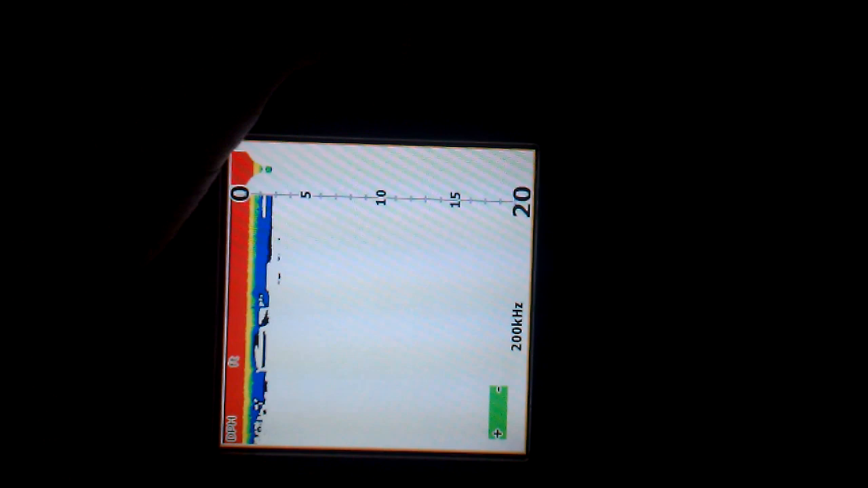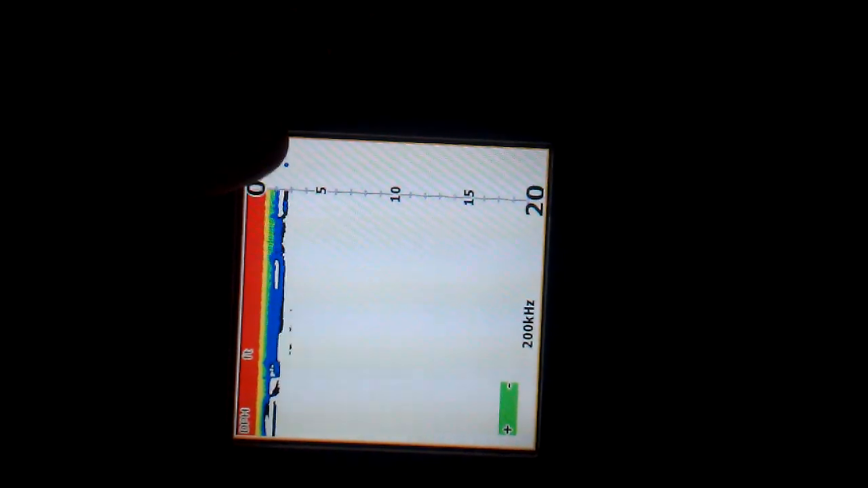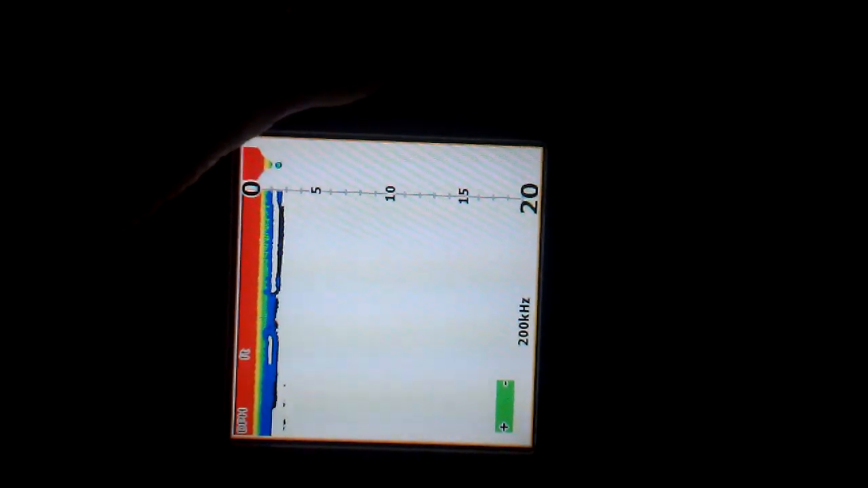Alright, Muskie Addict, I'll show you what I have done. So, you can see how fast it's scrolling. I just have it on the couch right now, so it's not really marking anything. And that's how fast it scrolls, and then you have the amplitude scope over here, so that's like immediate. That's like having a color showdown on the screen.